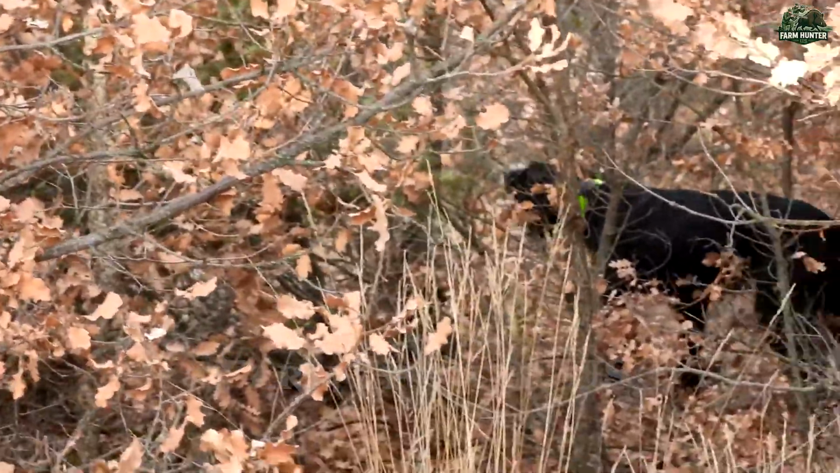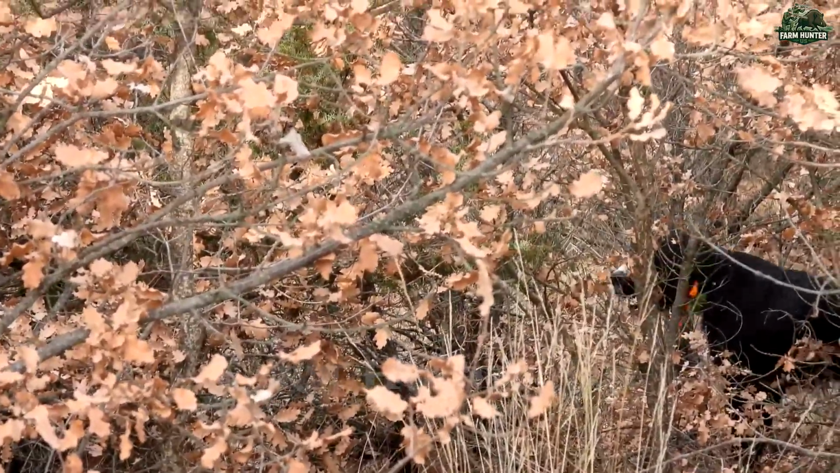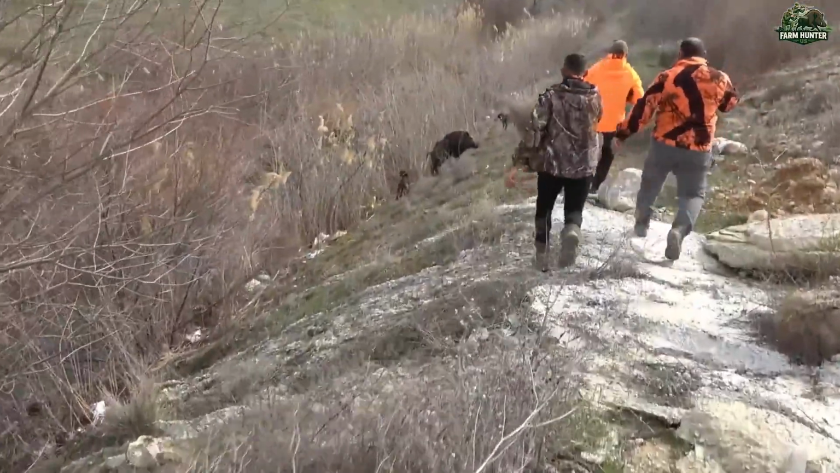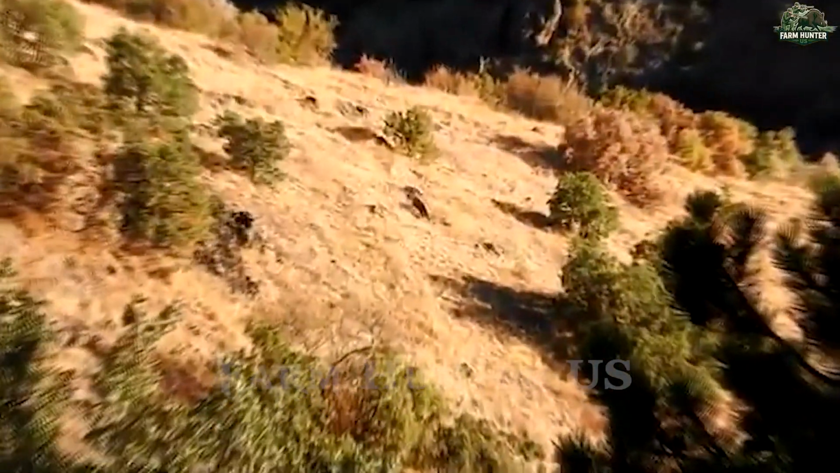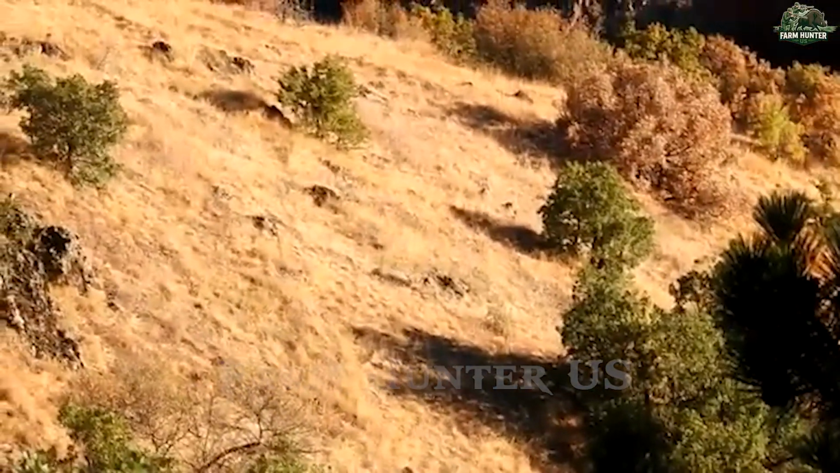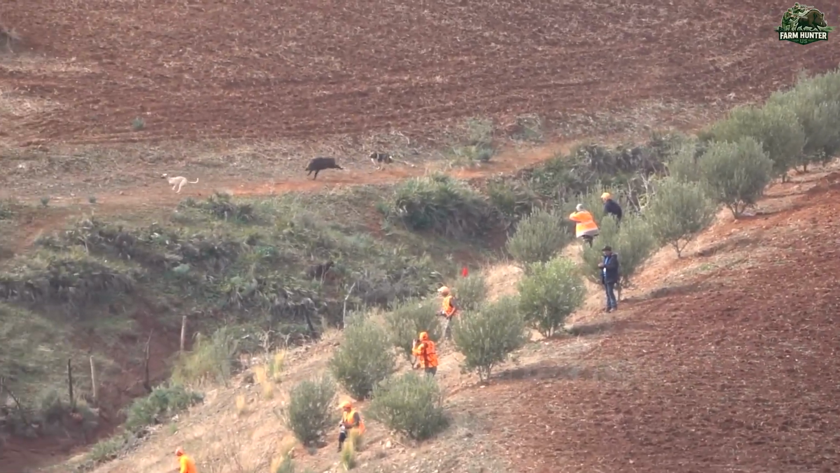As tension rose, the sharp barking of our hounds and shouts from teammates filled the air. Kadali, cool under pressure, wasted no time. The second he spotted movement, he fired, another clean takedown for the team.